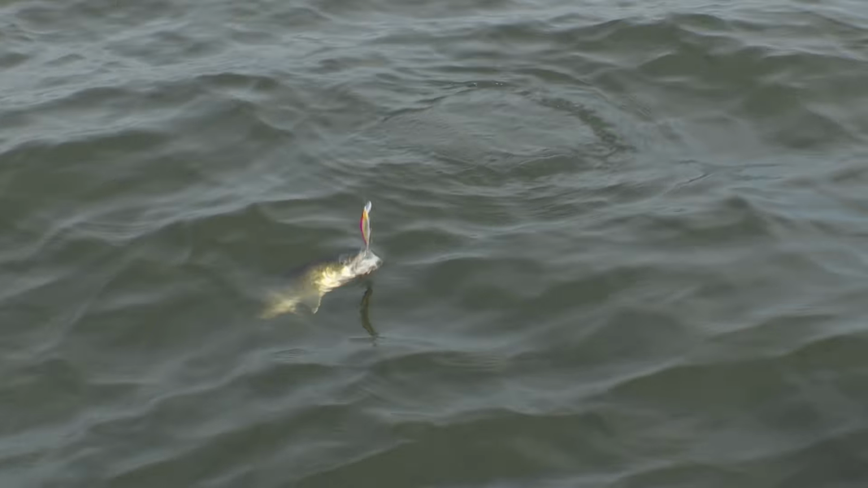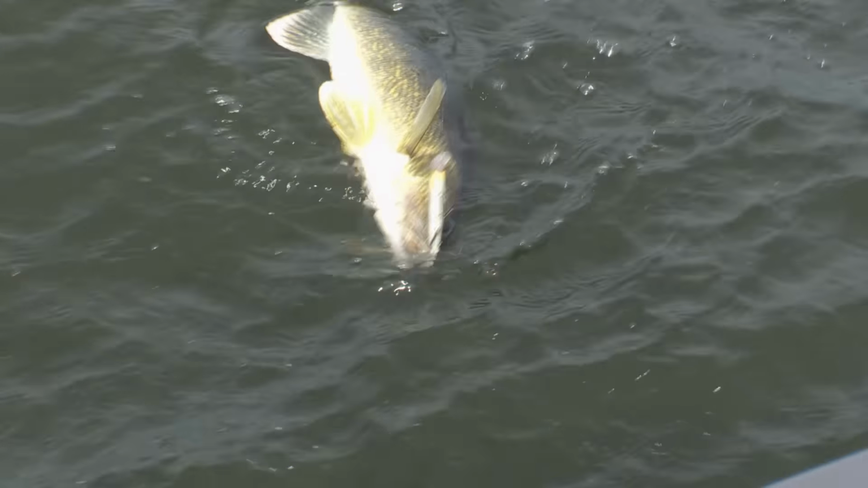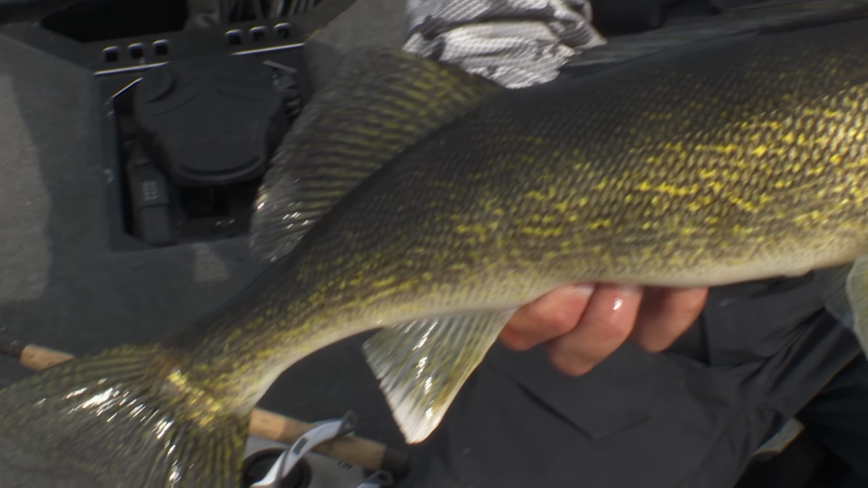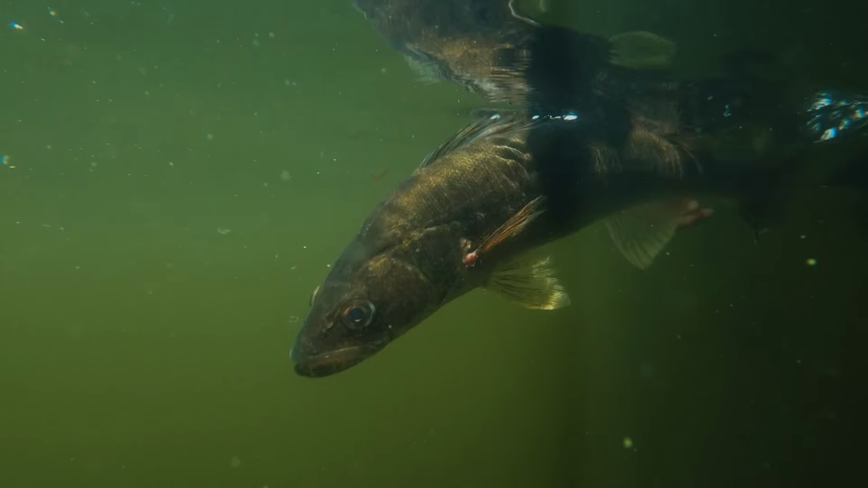He hit it hard. I thought he was gonna be a lot bigger than that. Scoop him. You got him? Yeah, I got him. He's not gonna give me any trouble. Just a real nice one. Beautiful fish. Beautiful fish.